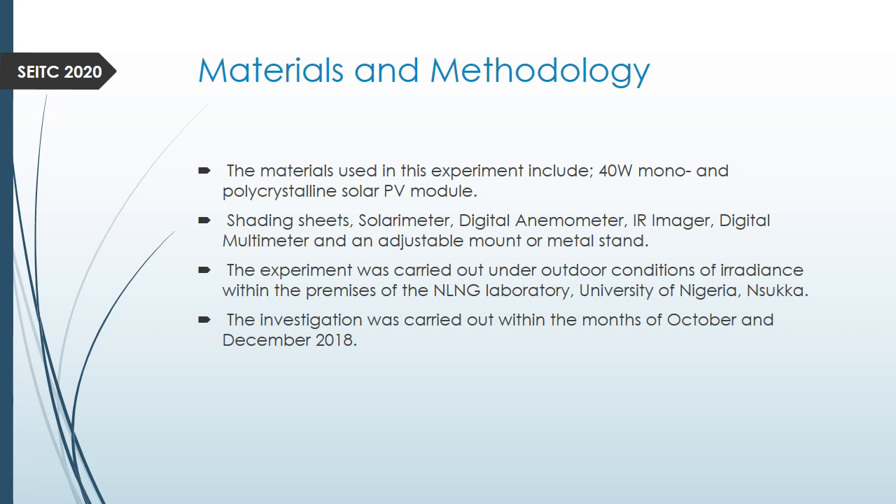We also have an adjustable mount, which is made out of metal. This adjustable mount helps us to lift the PV model off the ground and project it to a height where we are sure there is no shading, not even from human beings or trees or anything.